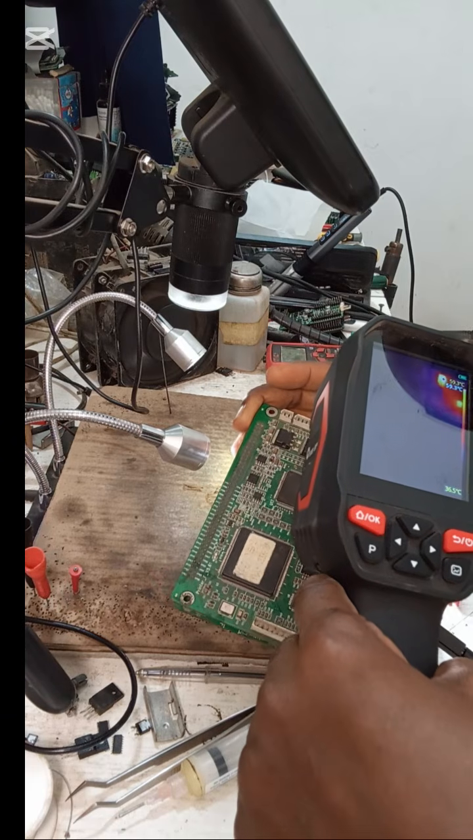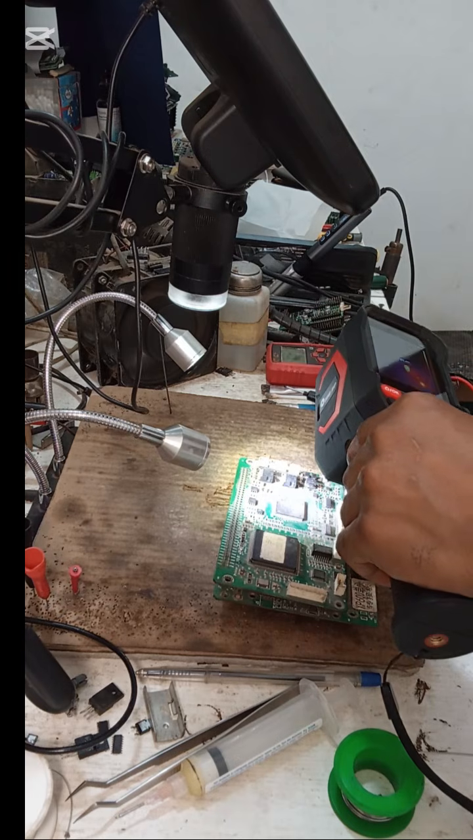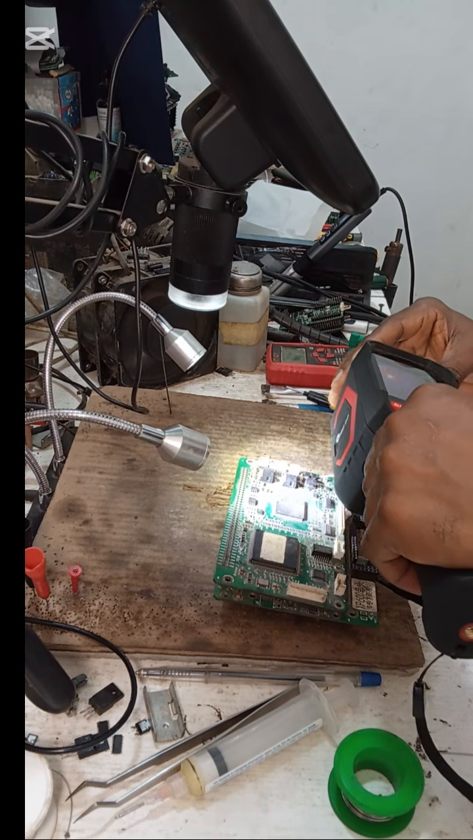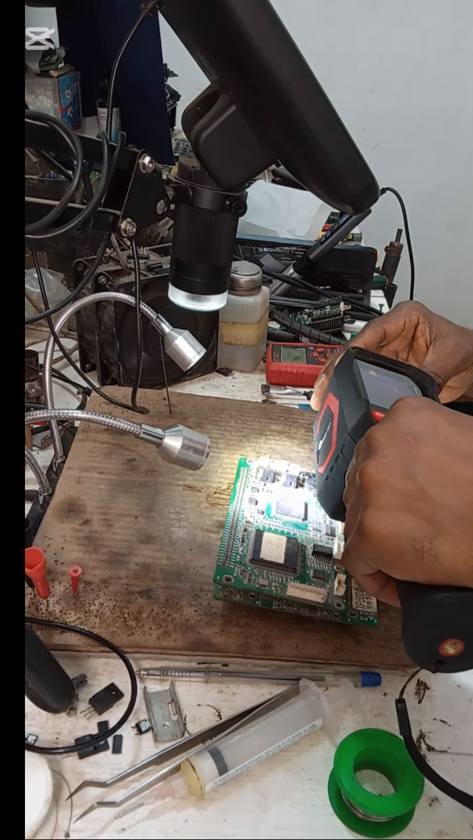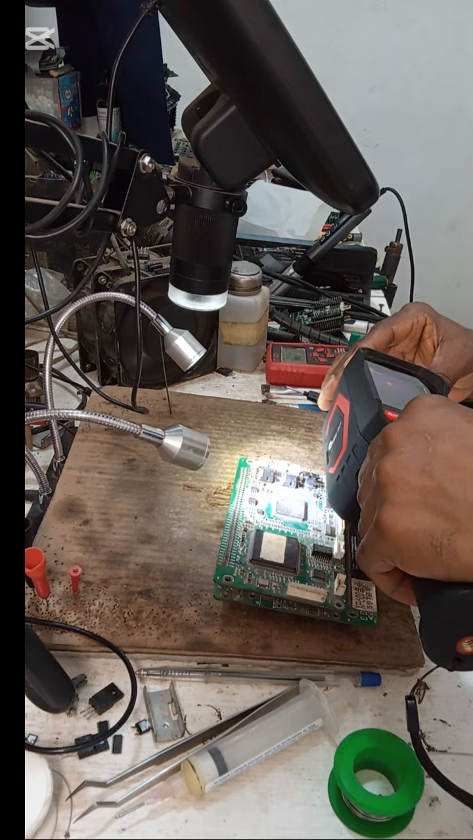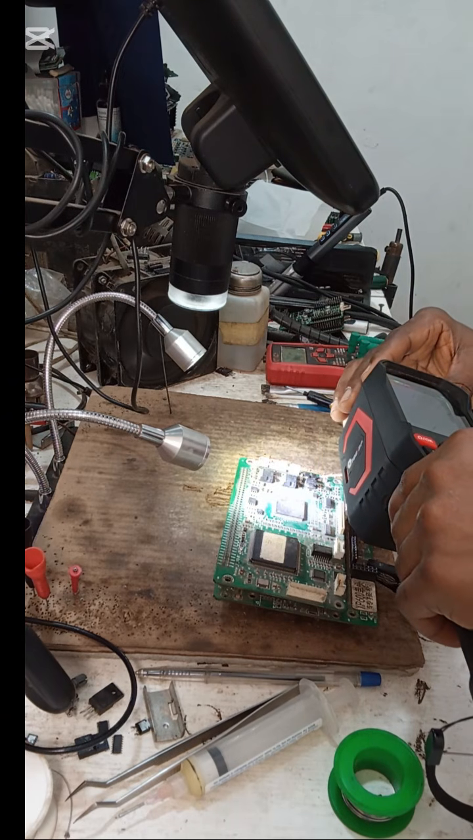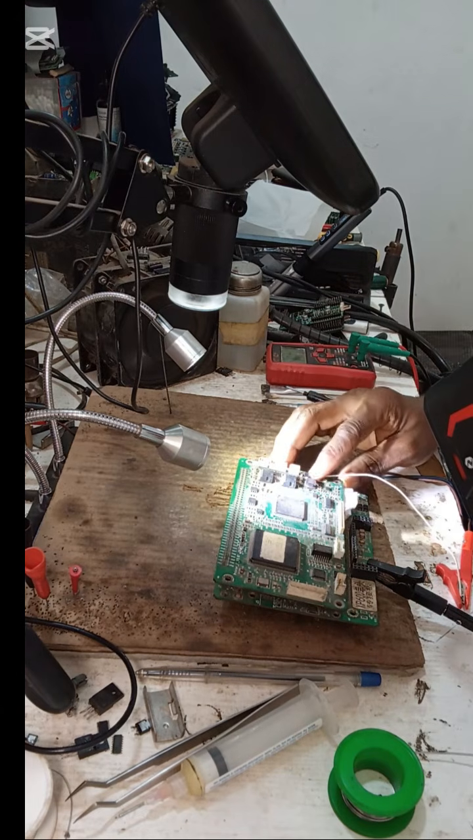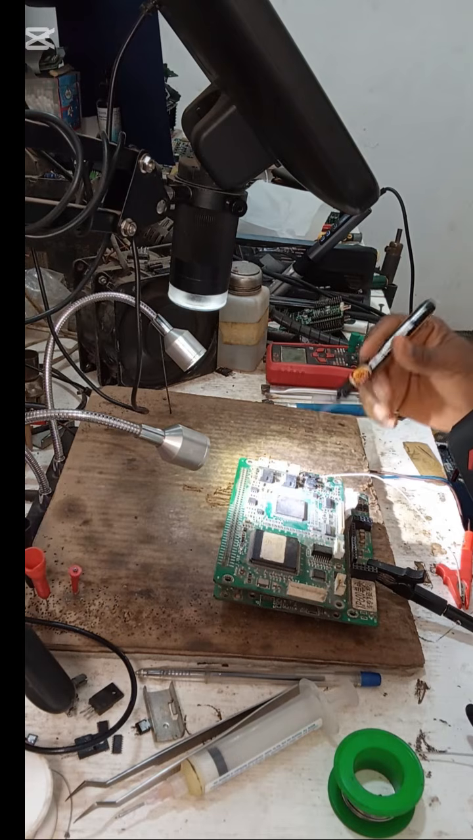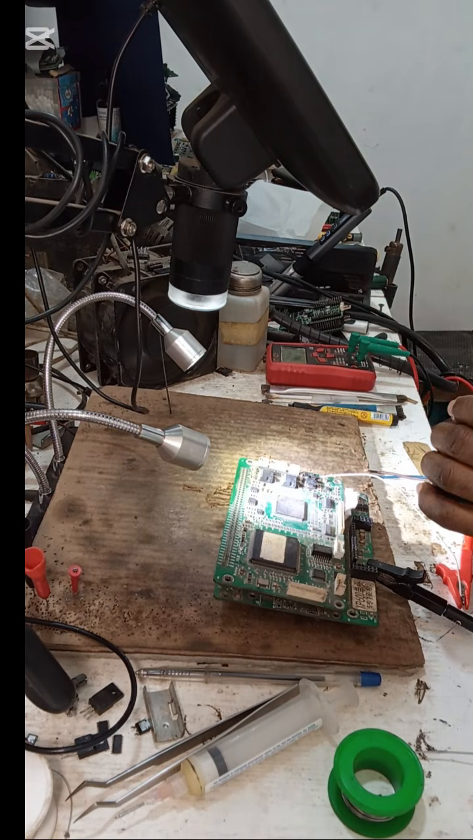So it may be caused by one of the components. Let's see which one has the highest temperature. This one is in focus, 60.5, and this one is something. So let's go for this one first. Let's change this particular one and see if it will be live again.